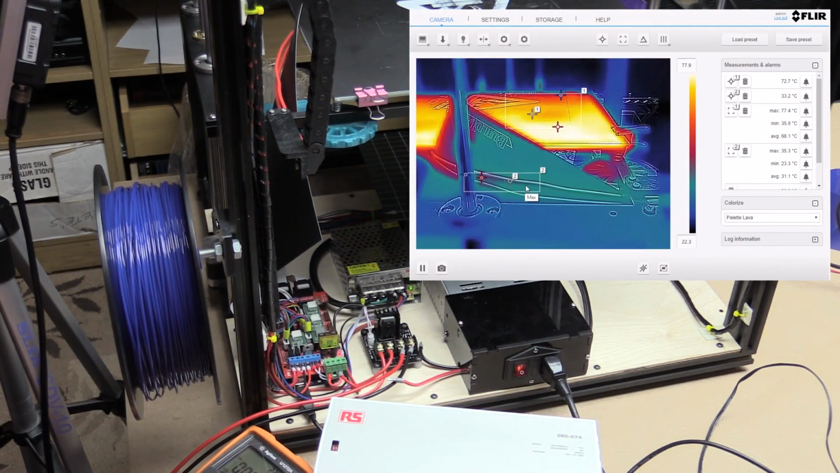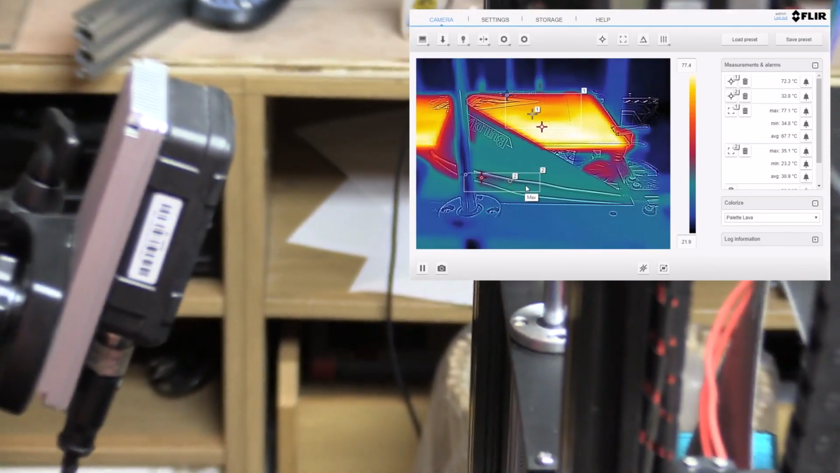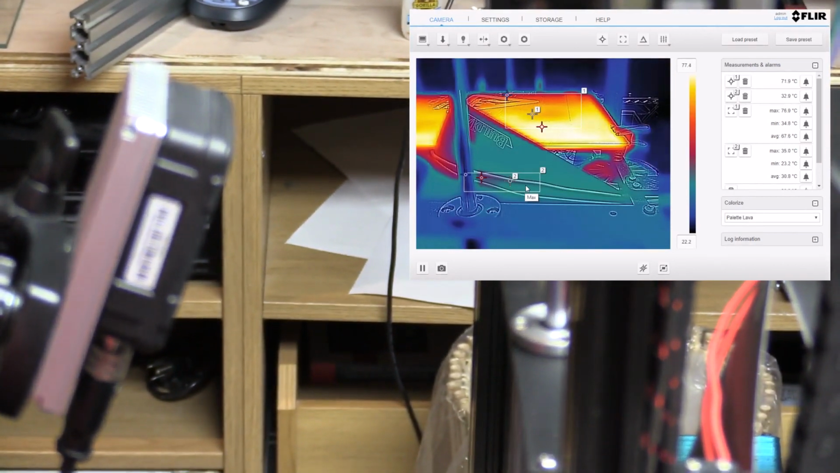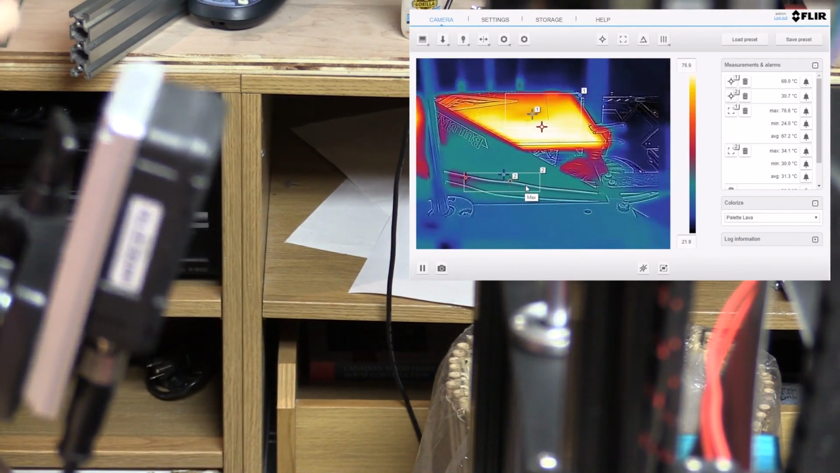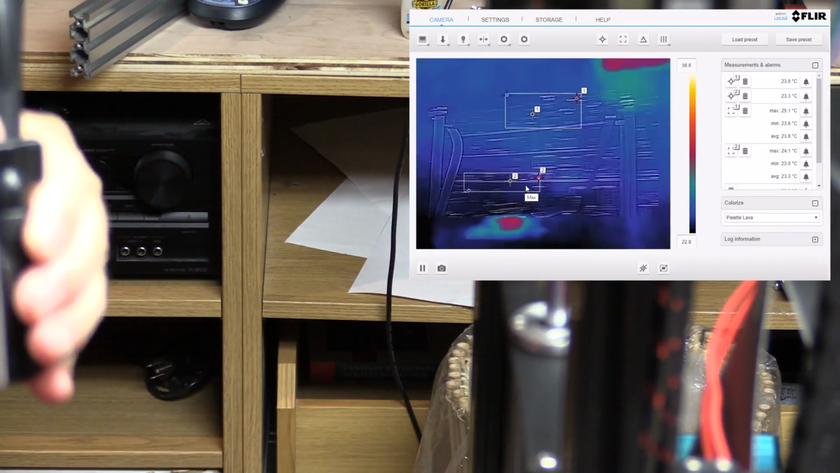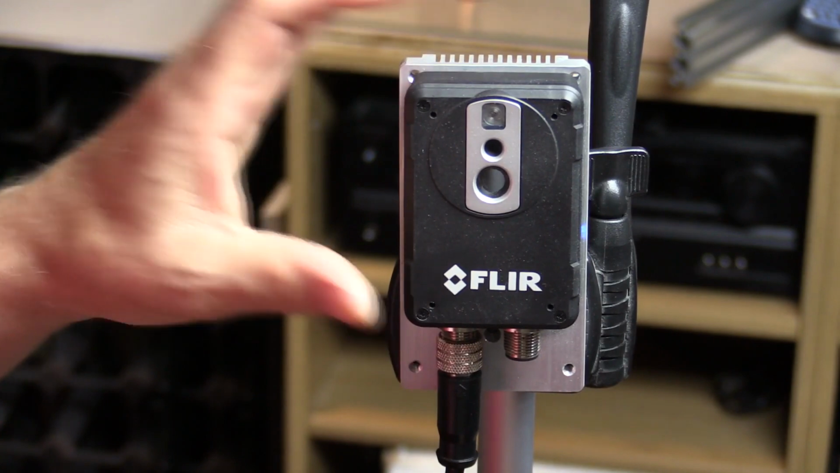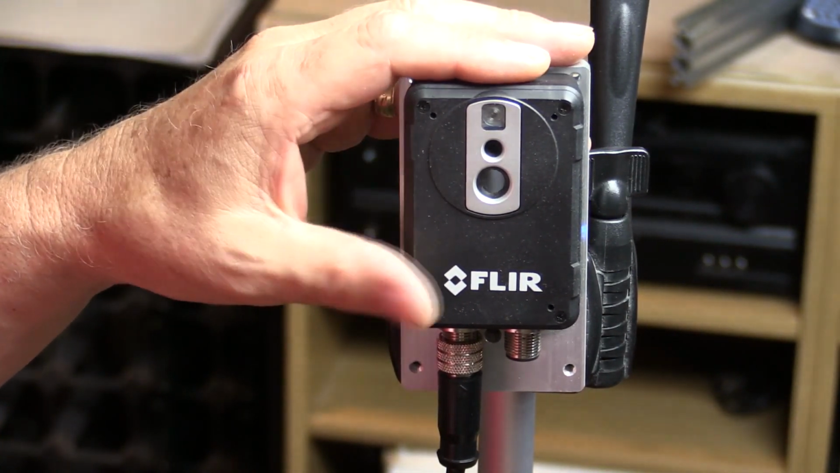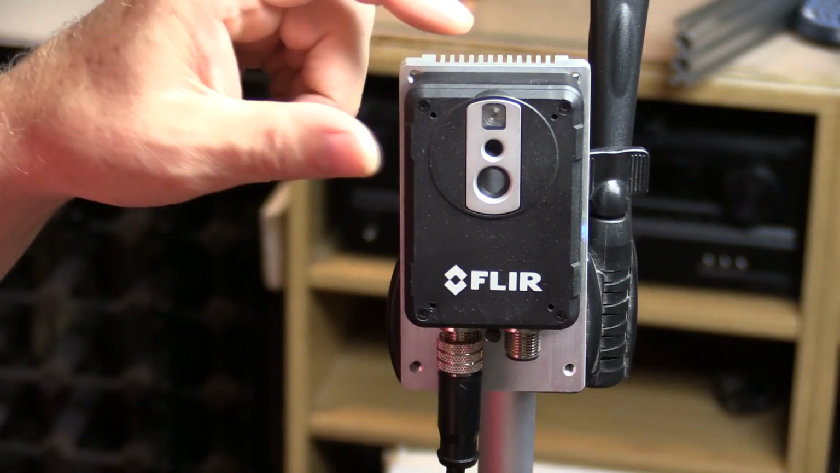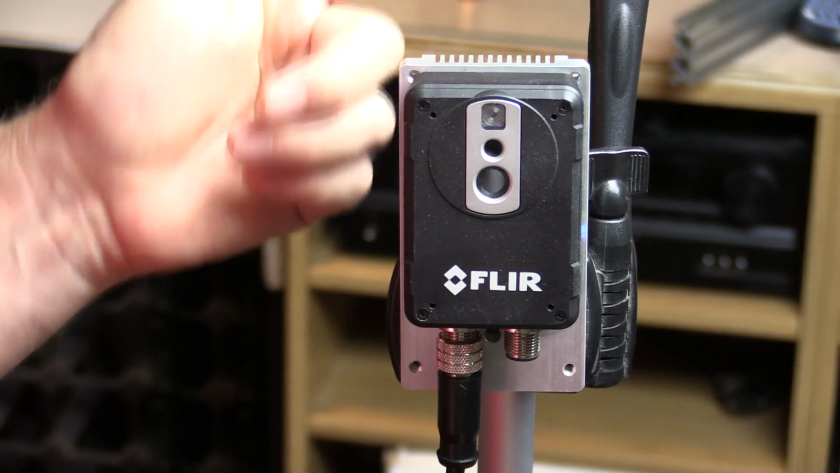And my FLIR AX8 thermal imager right here is also from RS Components. Whoops, get that in view. There we go. This is an industrial thermal imager, and as you can see, that I showed you in the thermal views, you can do quite a few different things, setting up multi-zones to monitor. It automatically tracks high and low and average temperatures, etc., etc.